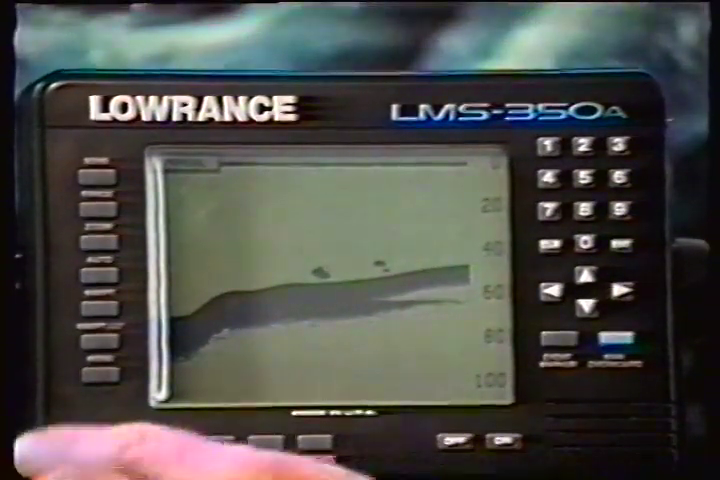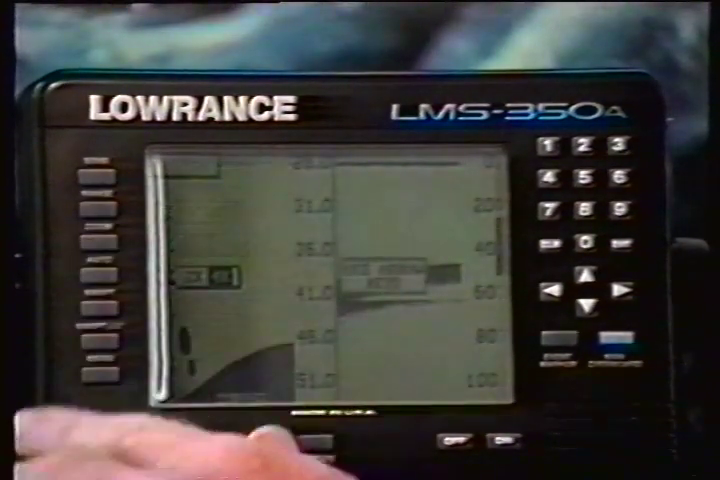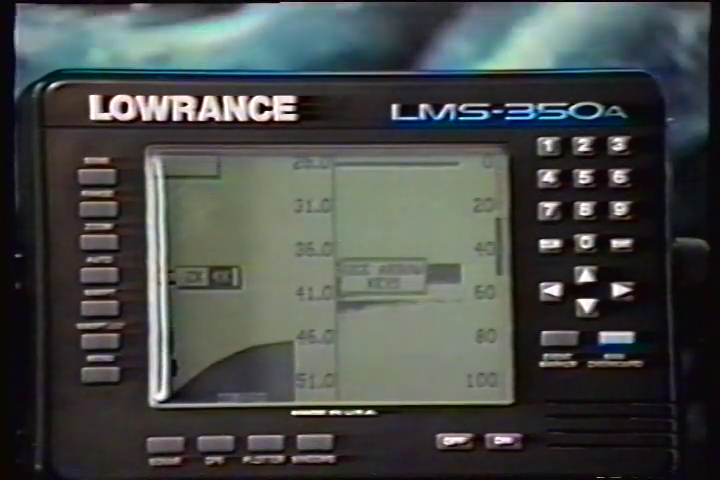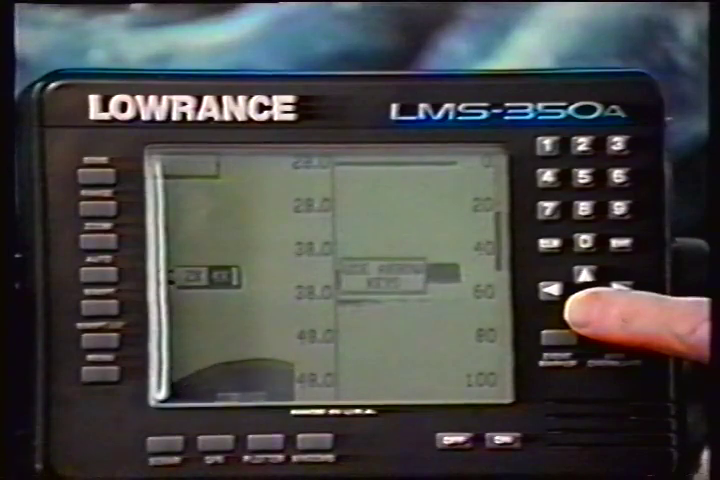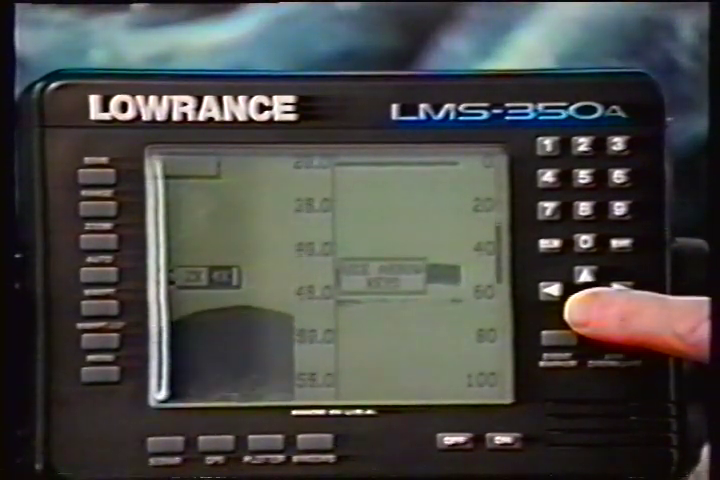To adjust the zoom in the manual mode, press the key adjacent to the Adjust label. A zoom bar and adjust arrows appear on the screen. The echoes on the left side of the screen are the ones that appear between the top and bottom of the zoom bar. Press the up or down arrow keys to move the zoom bar up or down.